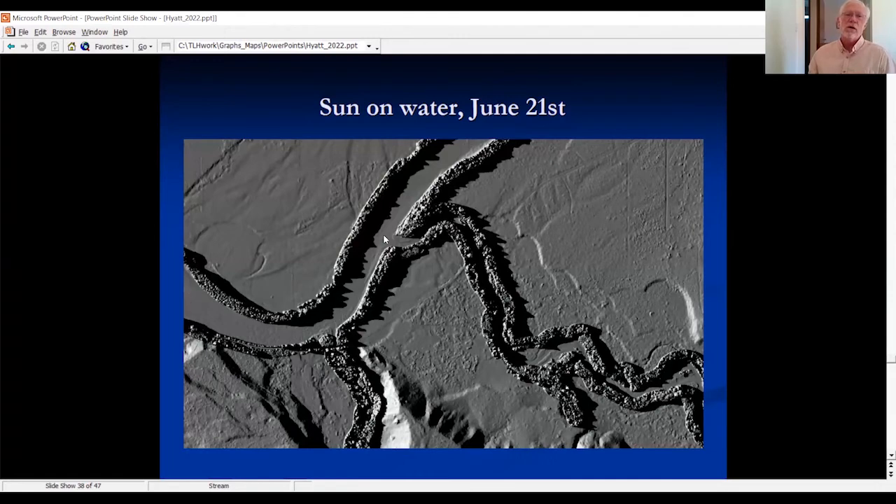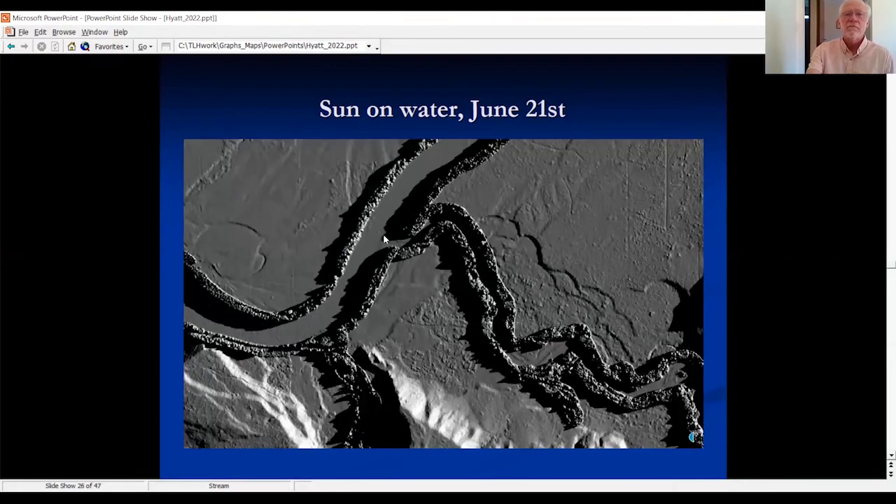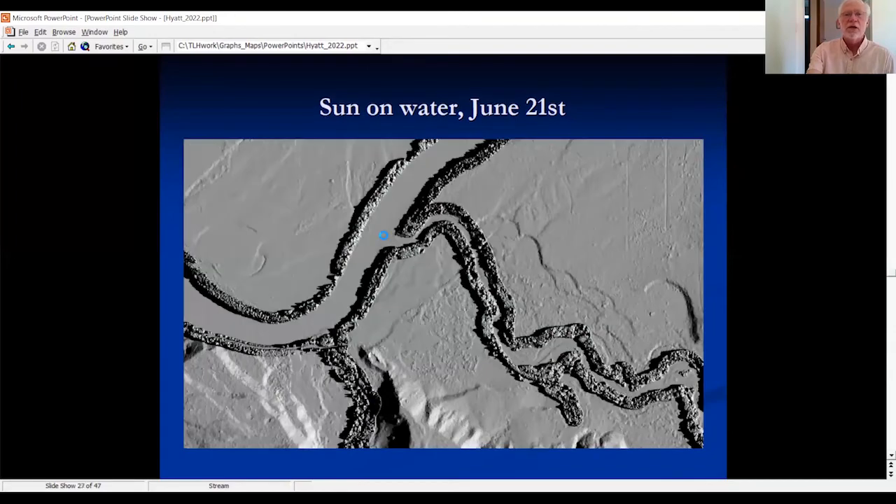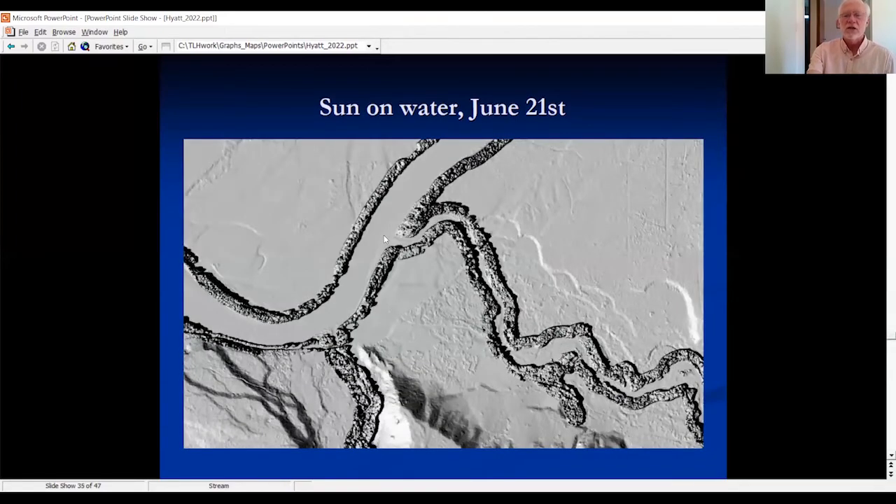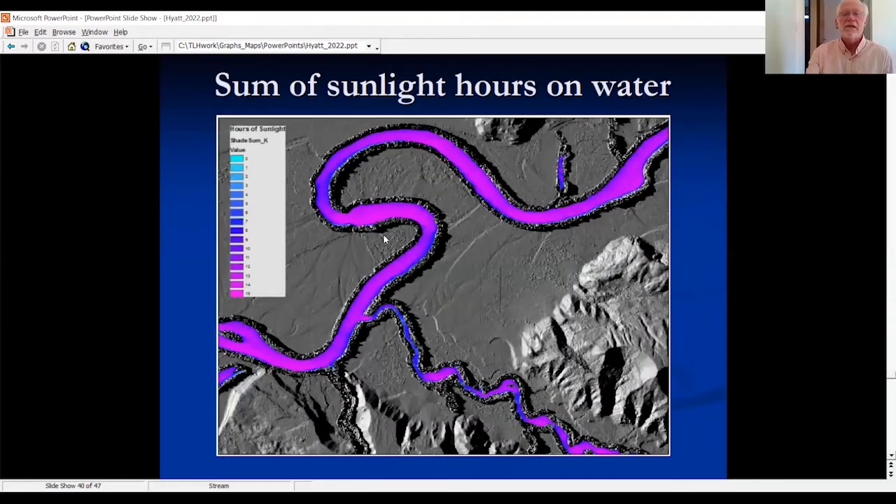If we were adding up kilowatt hours per hour, we would be counting the noon hours, the middle of the day hours, more than the early and later parts of the day. That's not happening here, but it still gives you a really intuitive sense of how much sunlight is falling on the stream, and then you can sum all those up.